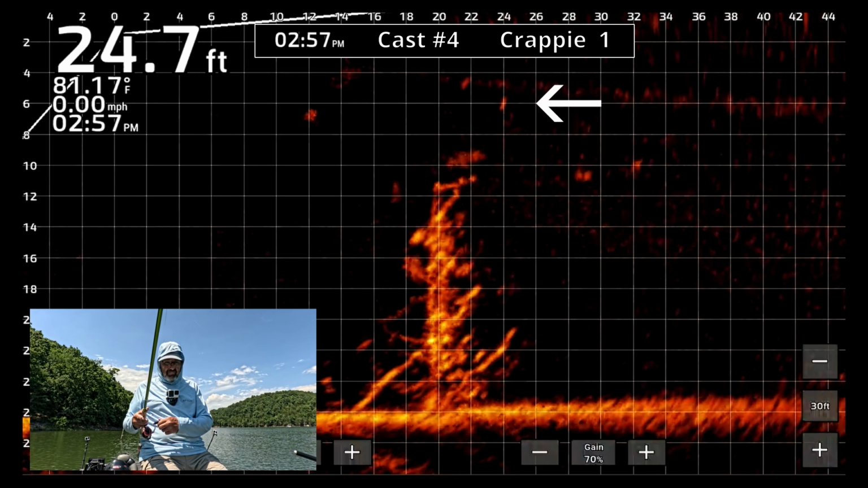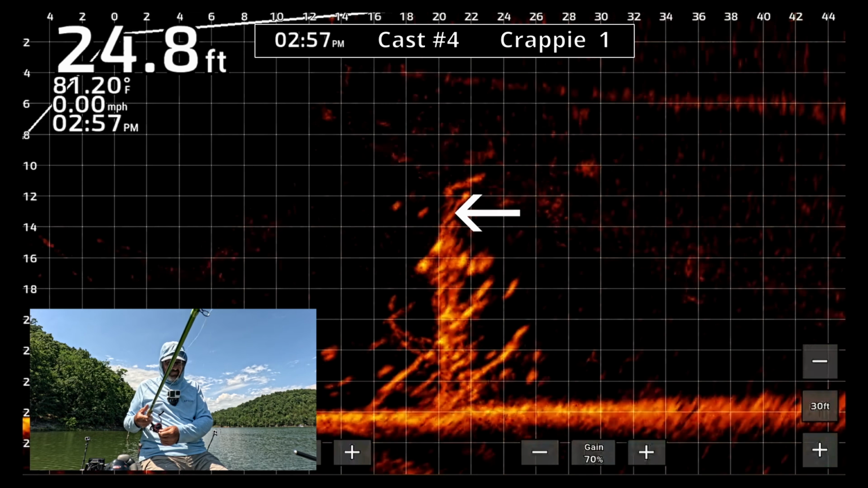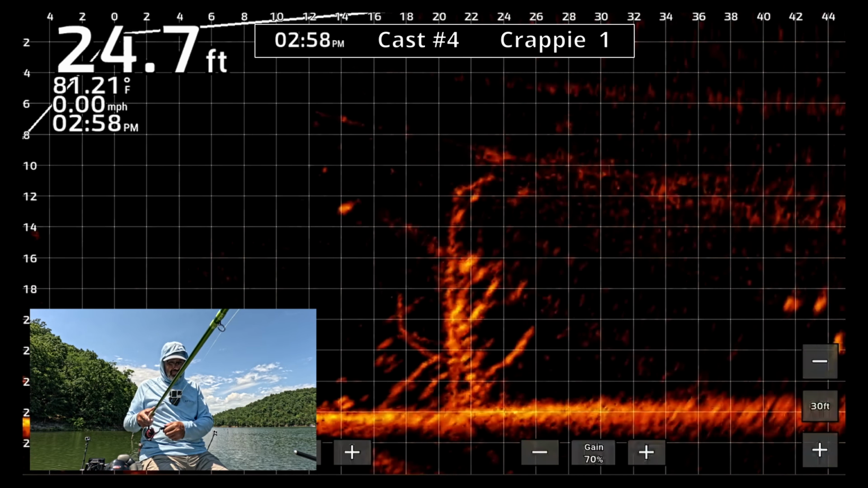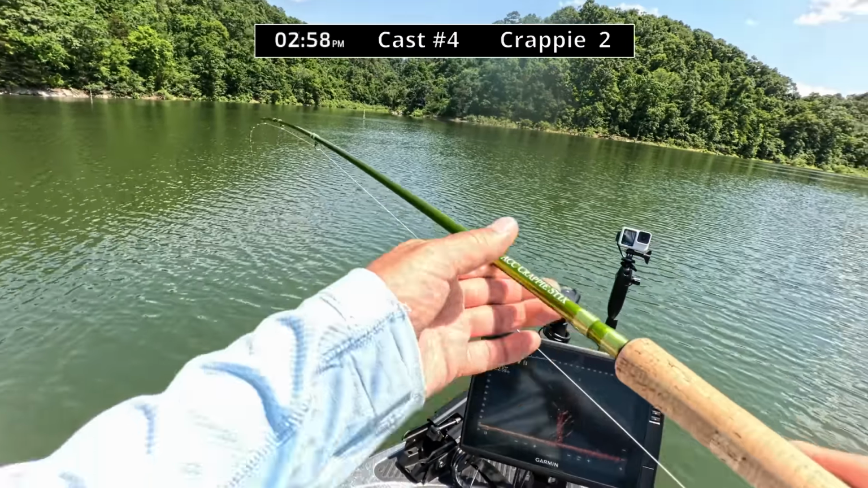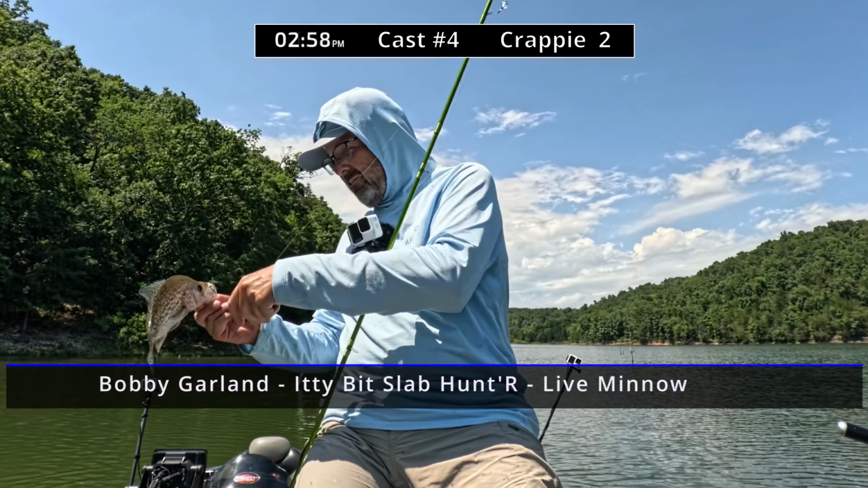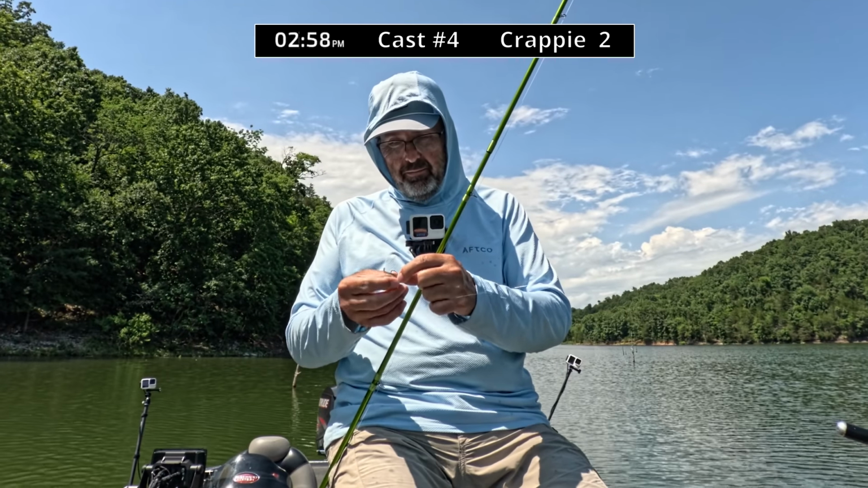A presentation with a vertical drop and an erratic motion gets the bait attention, followed by a gradual upward angle gets a bite. I think I missed a bite here, but I catch the next. Yeah. That's what I like. That would be just a keeper, nothing more.